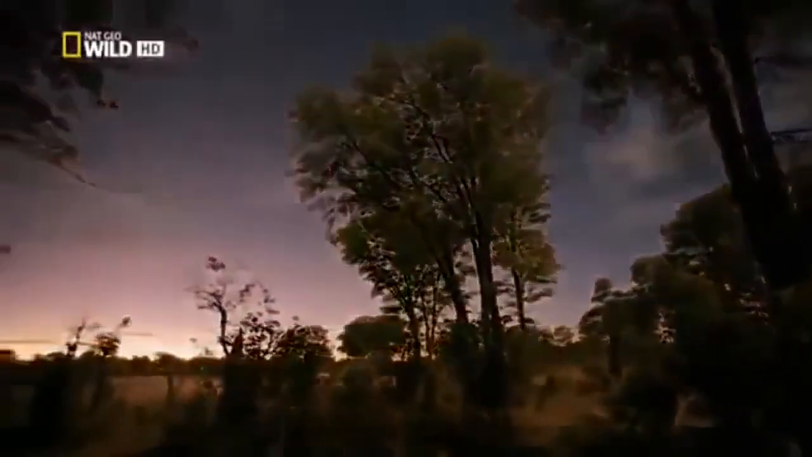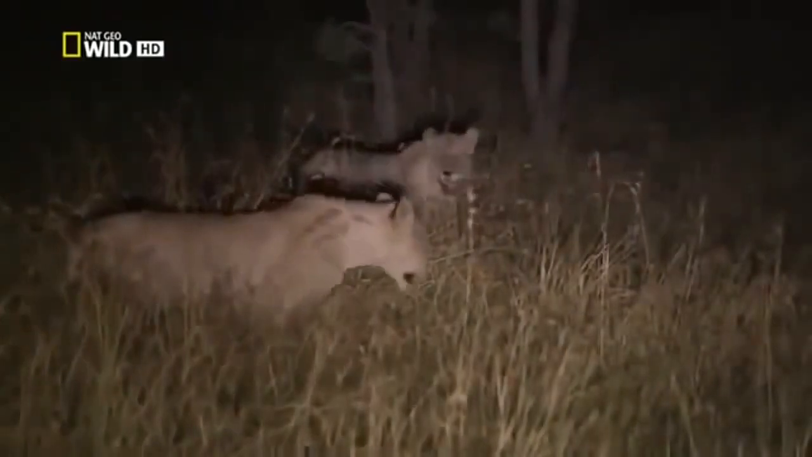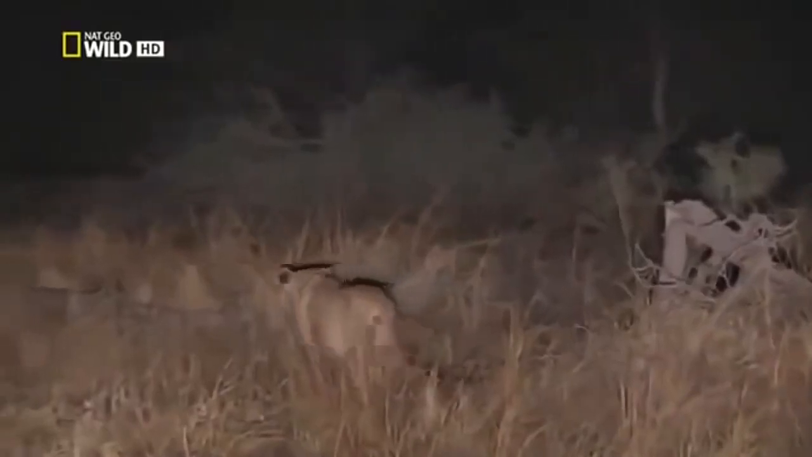Most lion activity occurs at night, but until now, we've only been able to record the tiny fraction they get up to by day. Our challenge is to tell the whole story. Previously, we had to use spotlights. Their powerful beams permitted us to follow the animals, but the strong illumination also allowed the animals to see each other. We altered the very behavior we were trying to film.